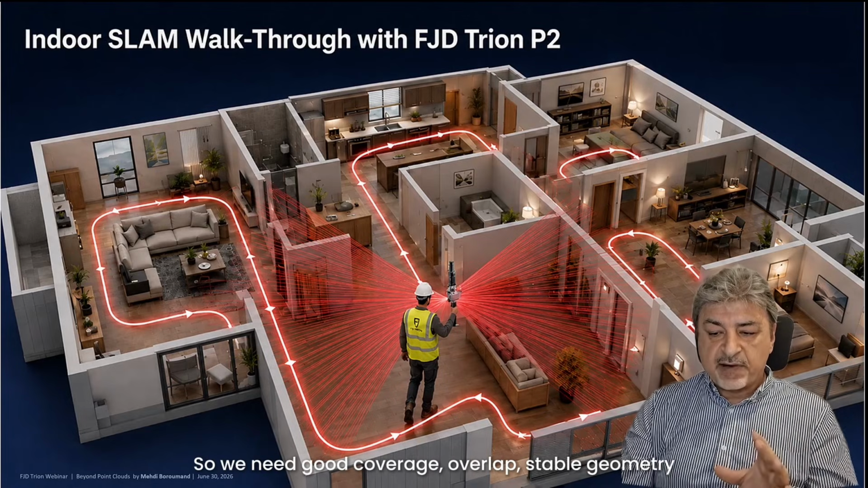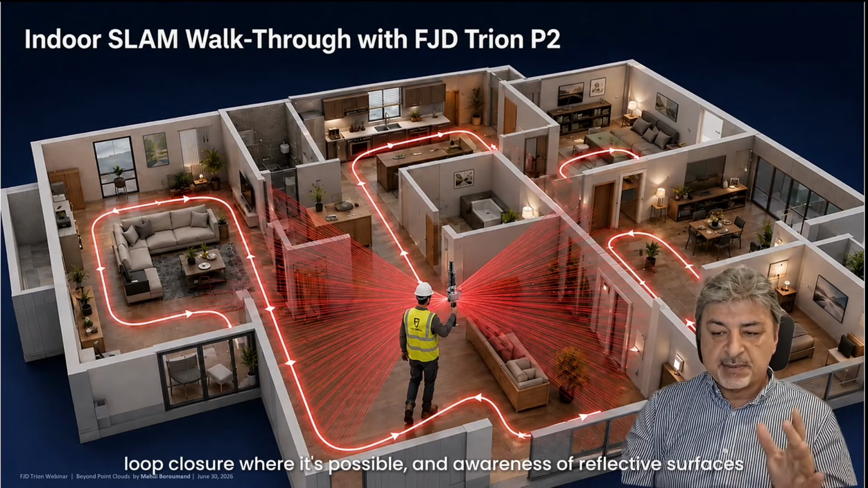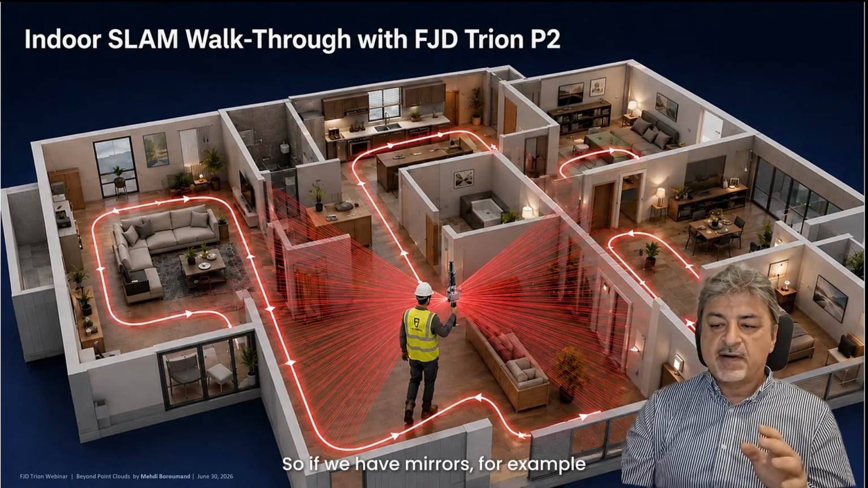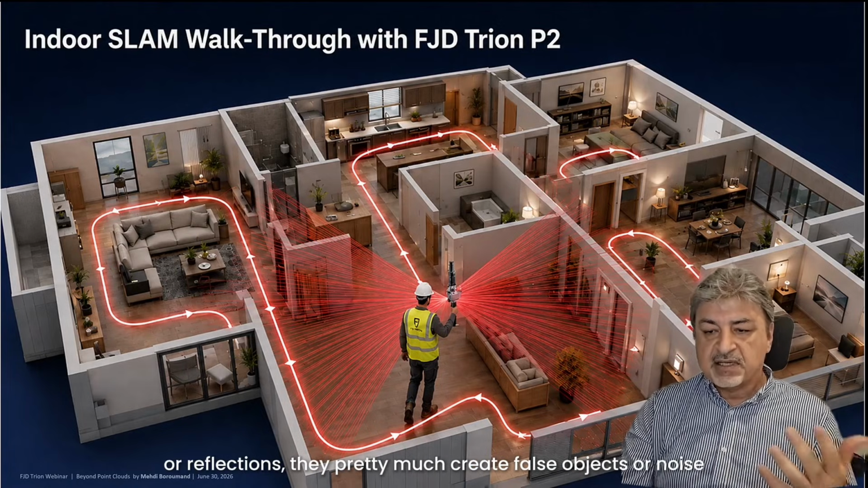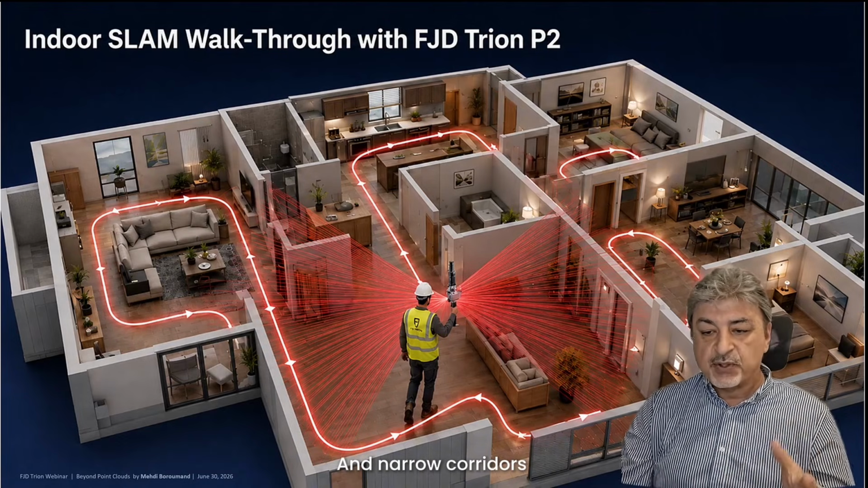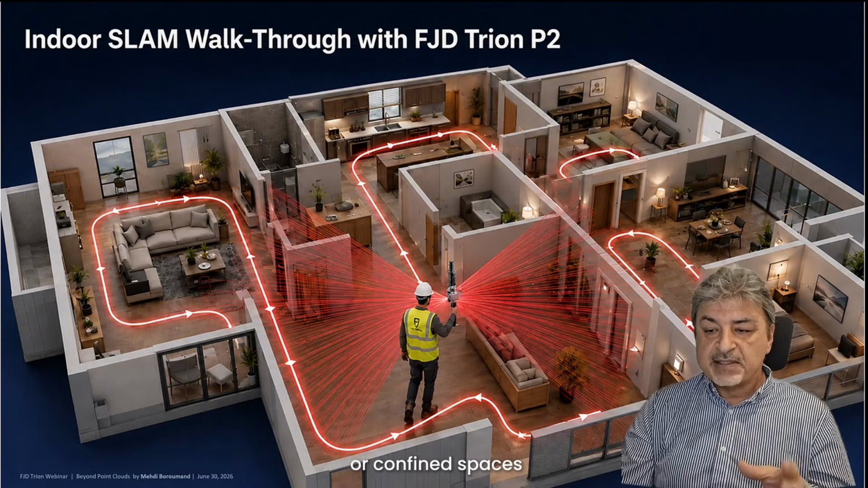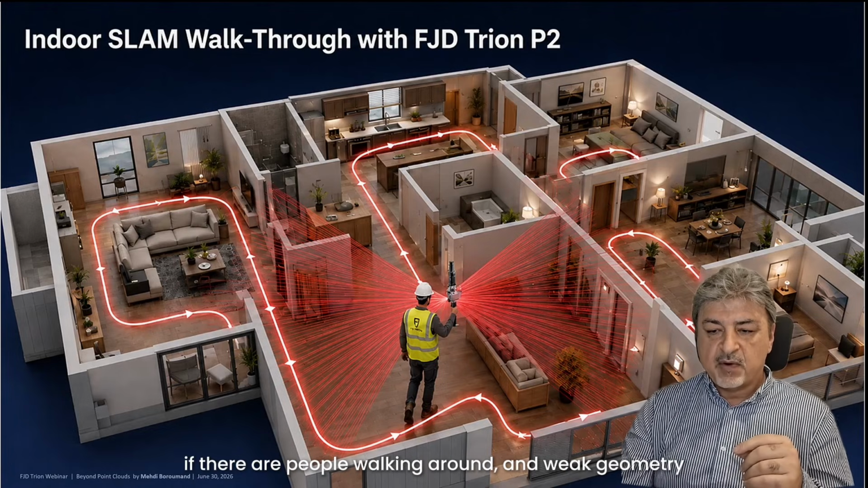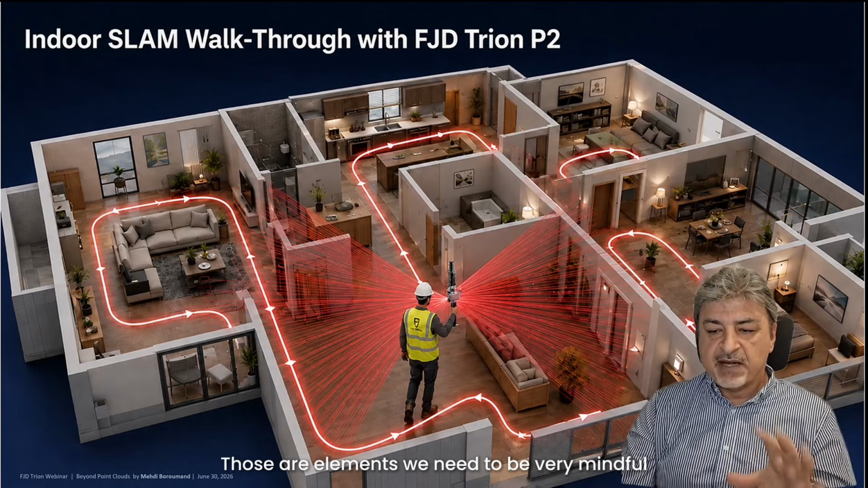So we need good coverage, overlap, stable geometry, loop closure where possible, and awareness of reflective surfaces. If we capture some mirrors, for example, reflections can create false objects or noise. In narrow corridors, we should be very mindful of how to pass through limited or confined spaces. Open areas, moving objects such as people walking around, and weak geometry are elements we need to be very mindful of.